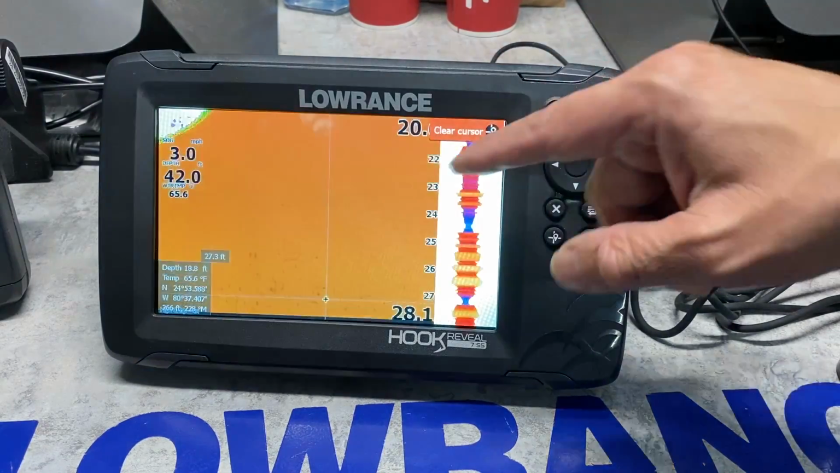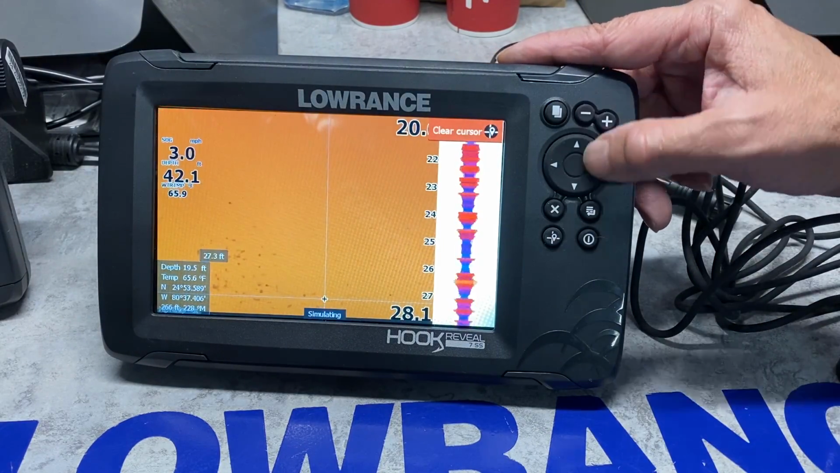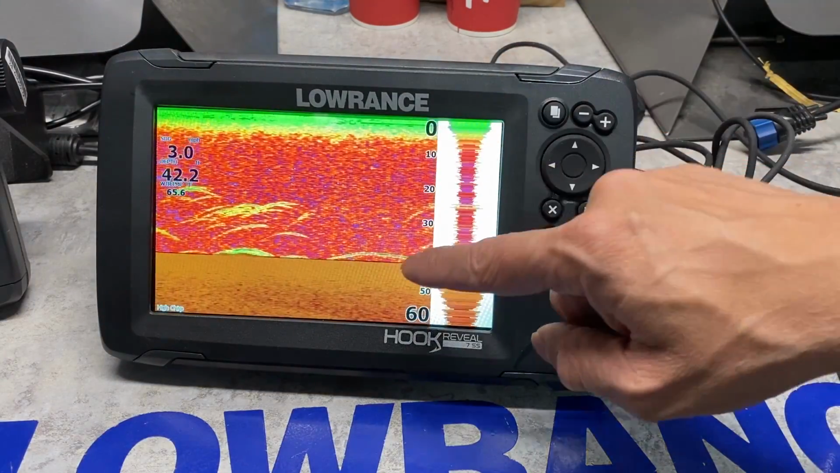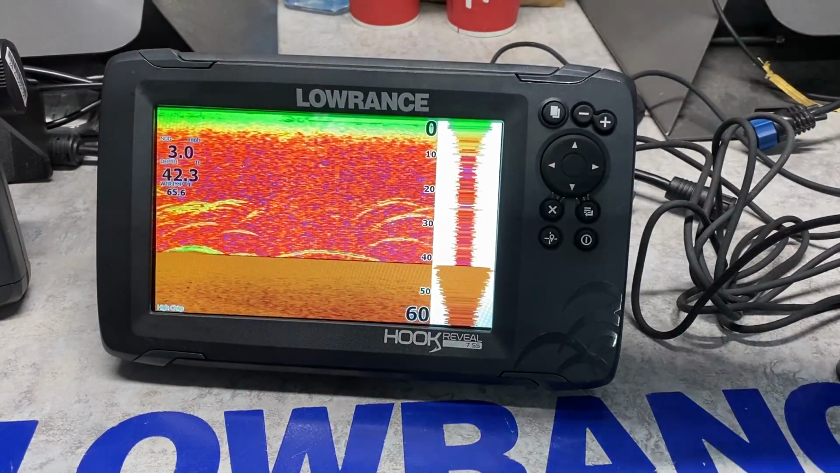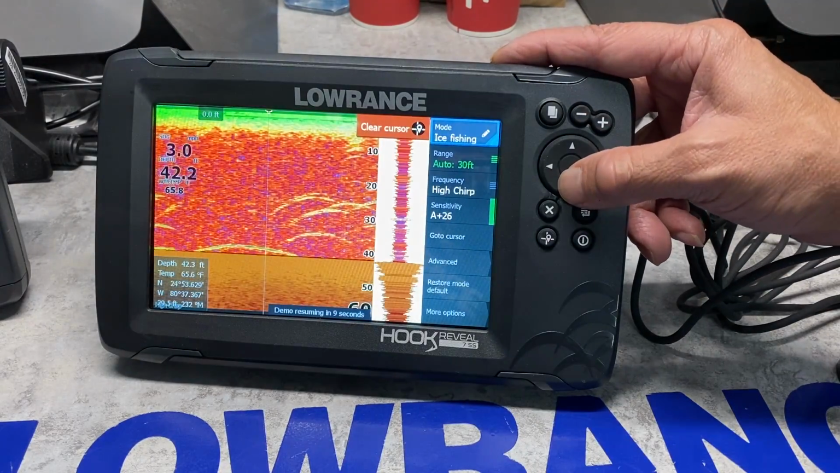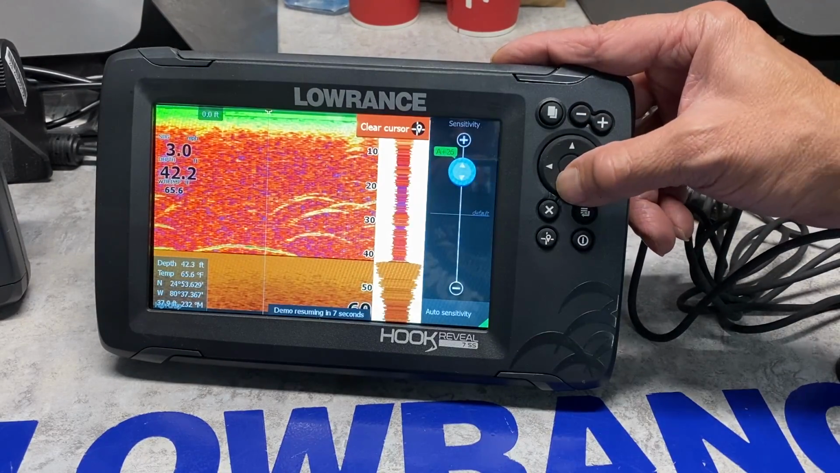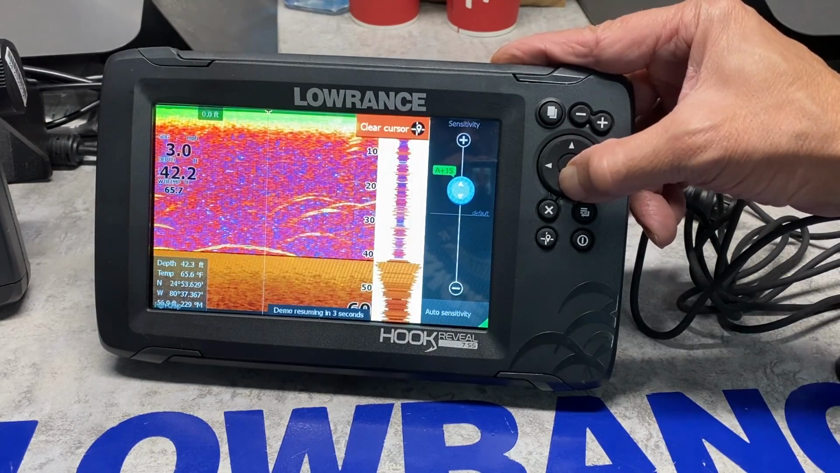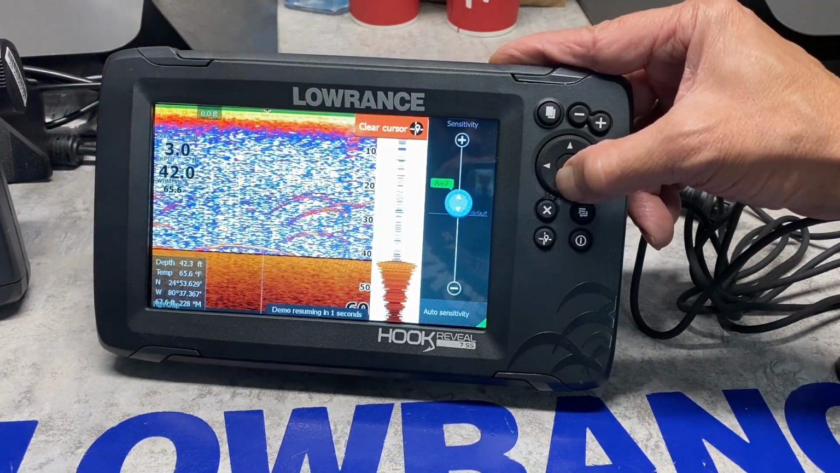So I've increased the sensitivity. I'm going to zoom back out right now because the simulator's flying on us. Okay, so our sensitivity right now is too high on the demo screen. I'm going to try to stop the screen, hit the menu, turn the sensitivity down now. So we're just turning down the power level so we can see the fish.